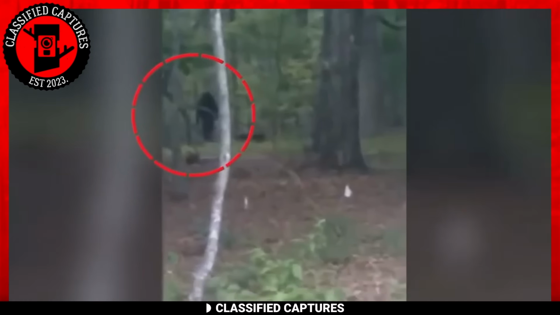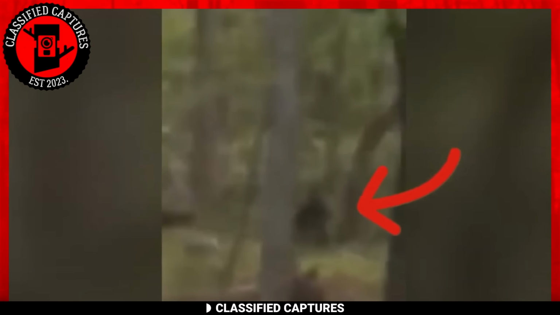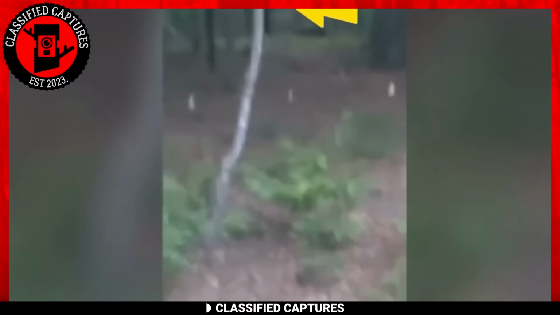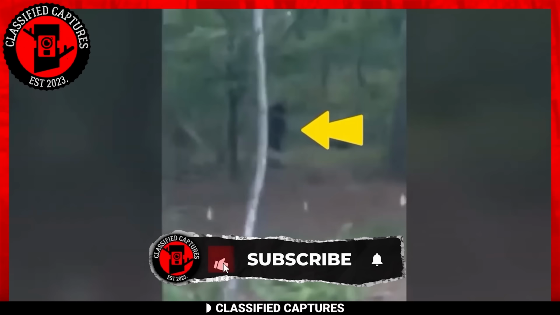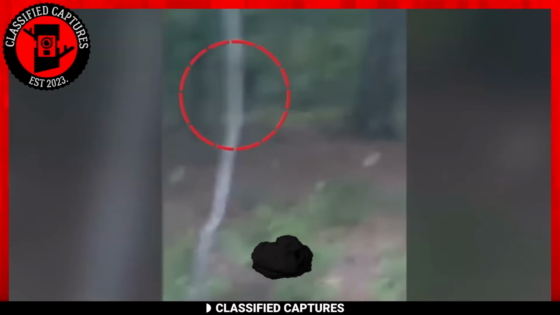The two guys ran off because they were spooked by the creature they saw. They said it looked like nothing they had seen before. With the description they gave, the only animal that fits such features is none other than Bigfoot. What do you also think?